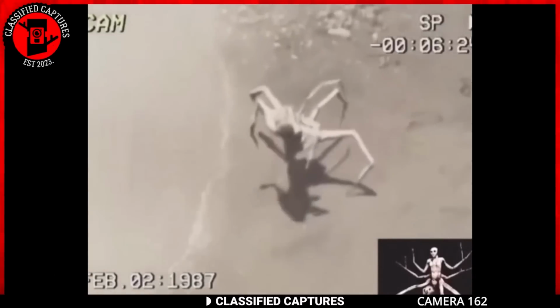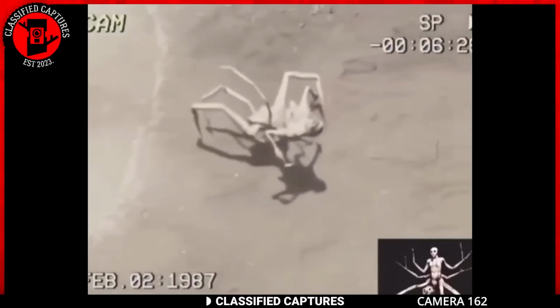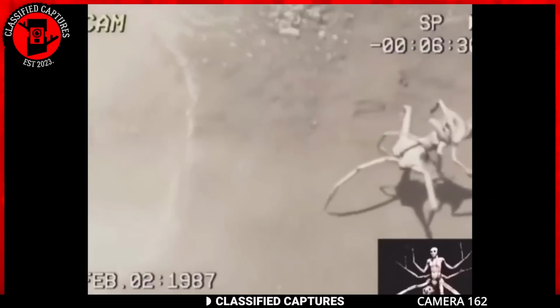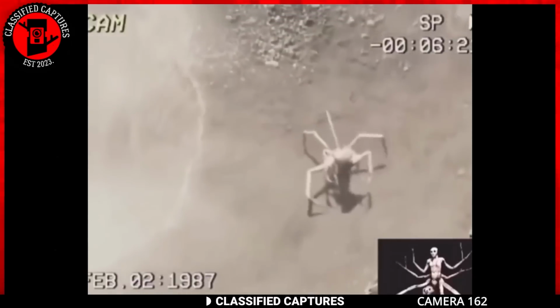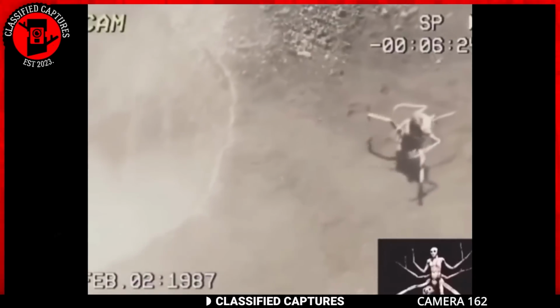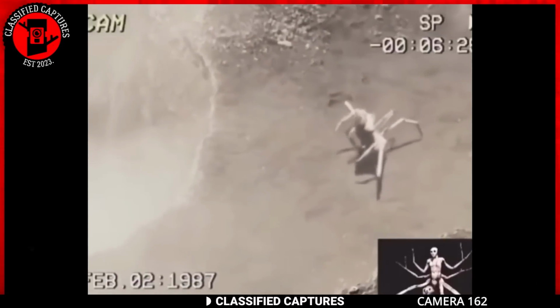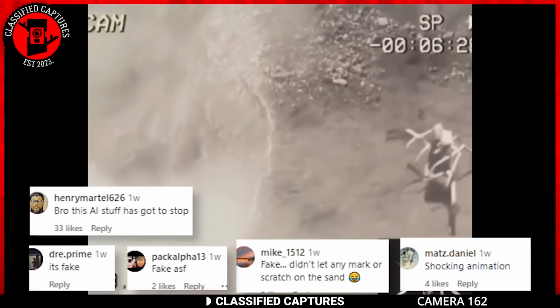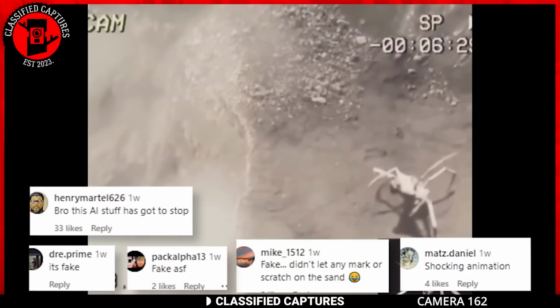Its lower body was made of many legs that looked like roots, but its upper body looked eerily human. You could see its head and shoulders. However, this creature moved in such an automated way it looked so out of place and unreal. Most of the members of the paranormal groups where it was shared called it fake. You've seen it for yourself. What do you think?